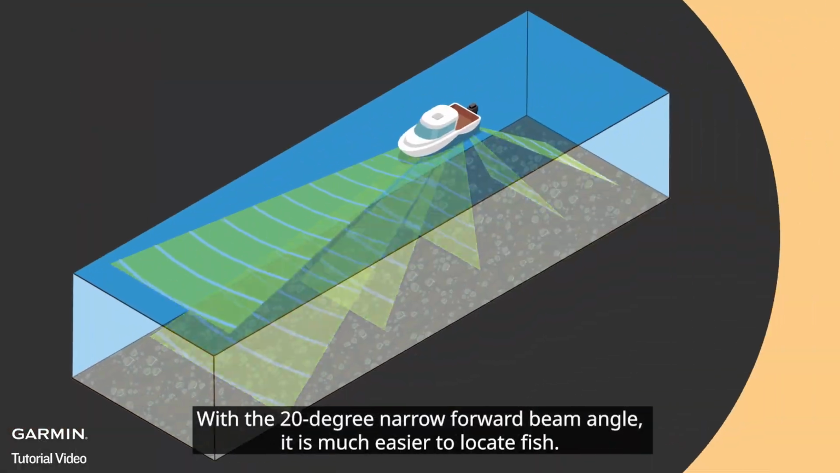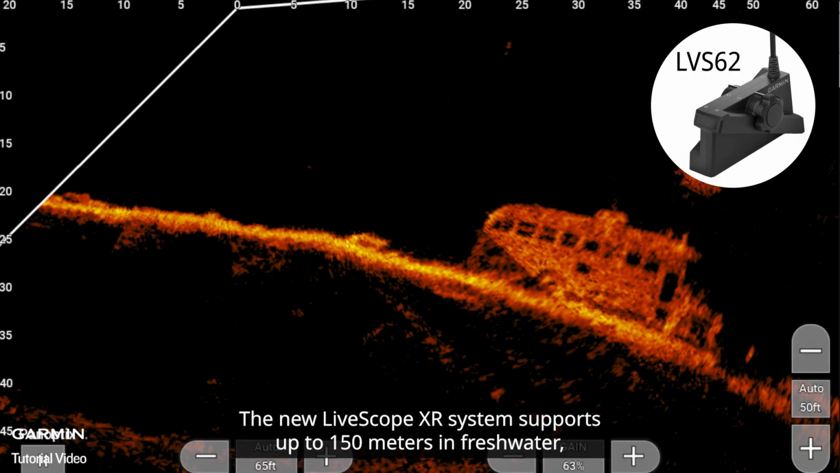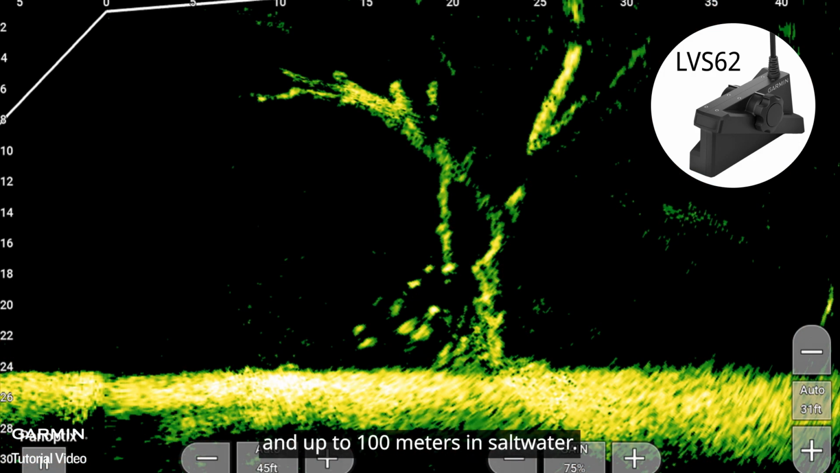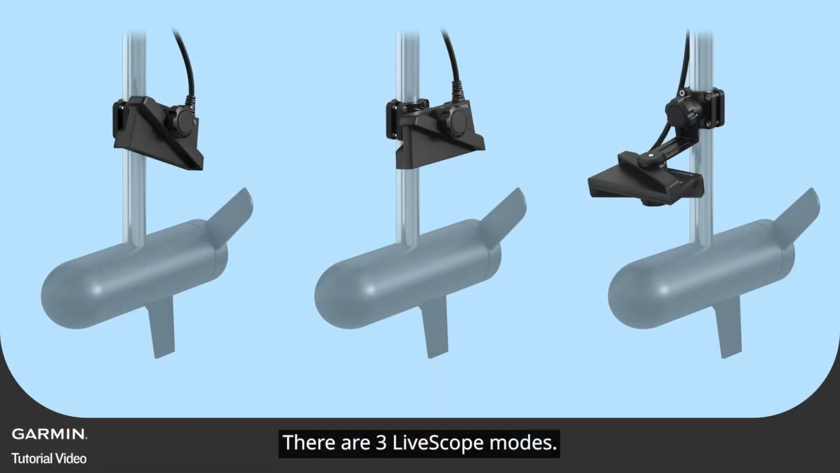With the 20-degree narrow forward beam angle, it is much easier to locate fish. The new LiveScope XR system supports up to 150 meters in freshwater and up to 100 meters in saltwater. There are 3 LiveScope modes.